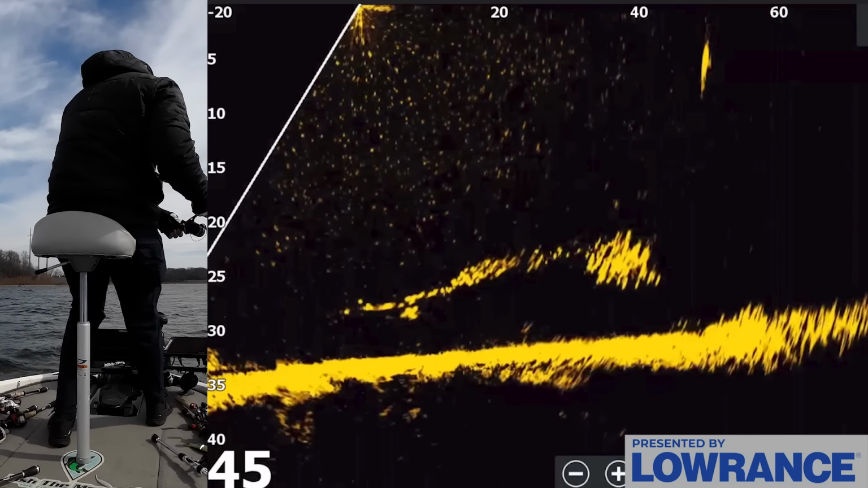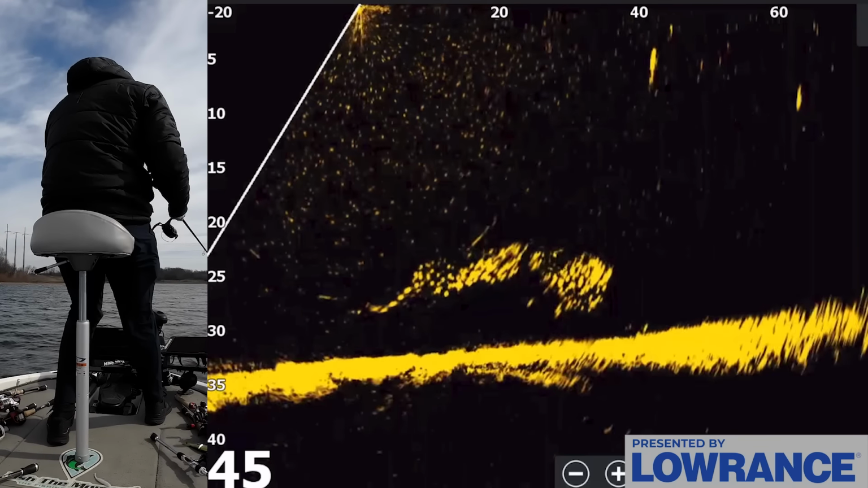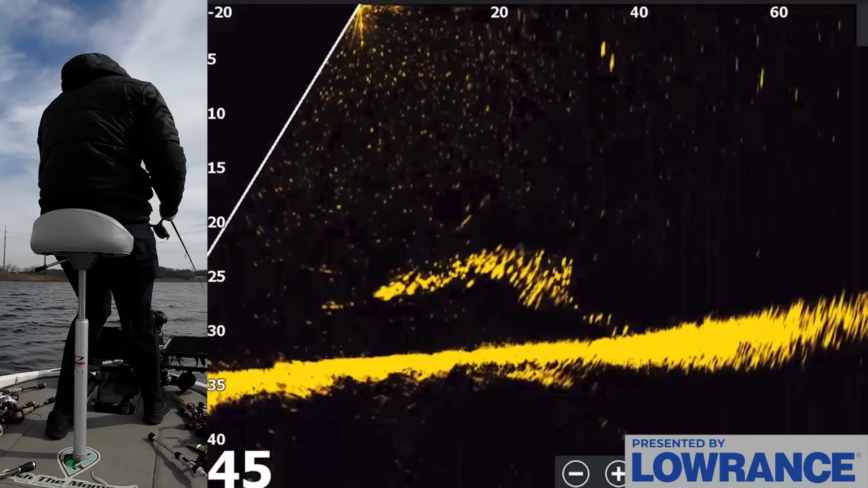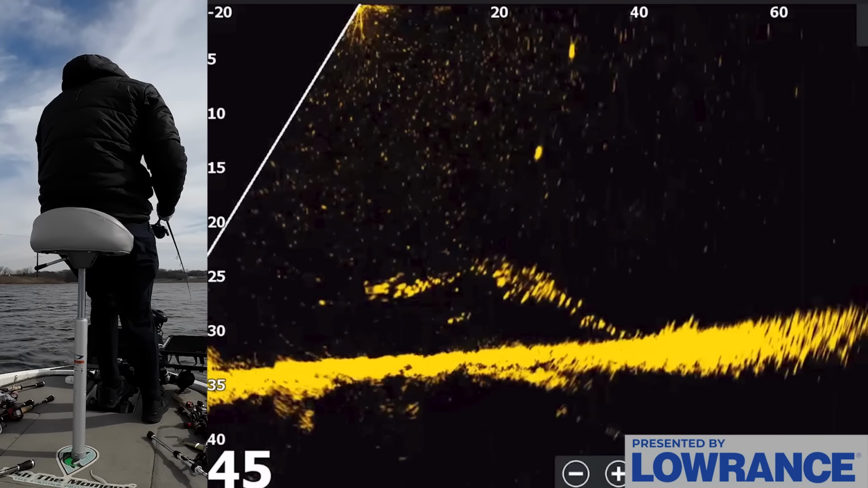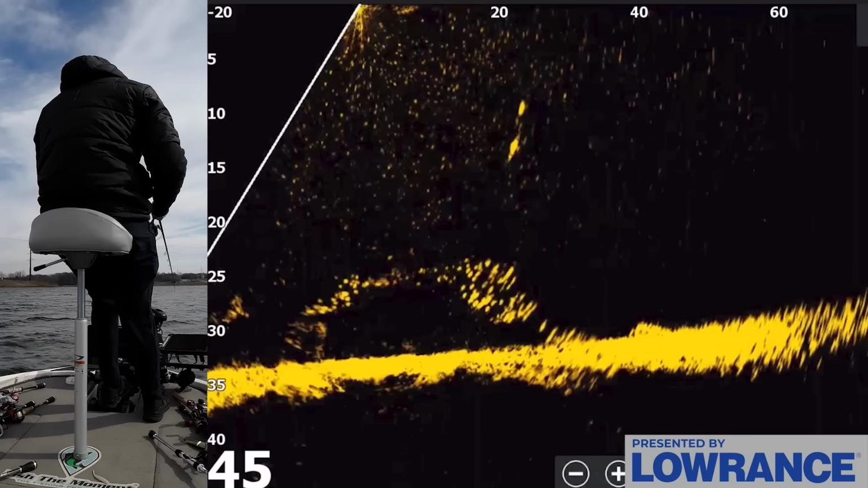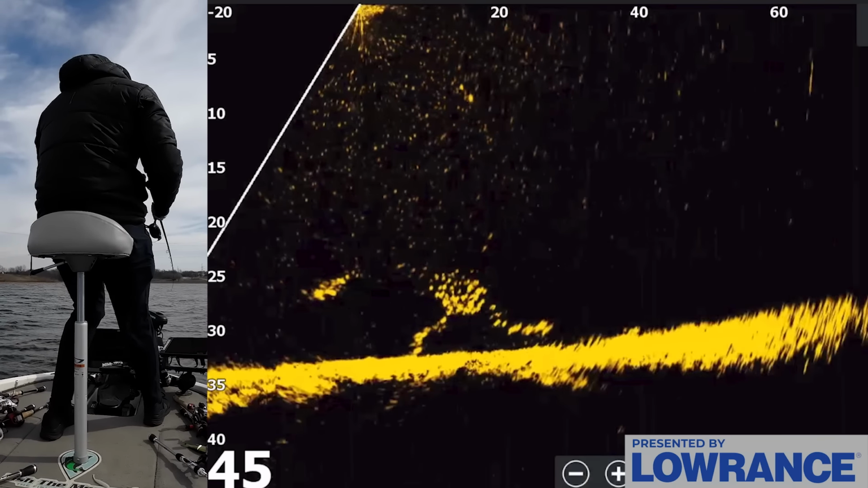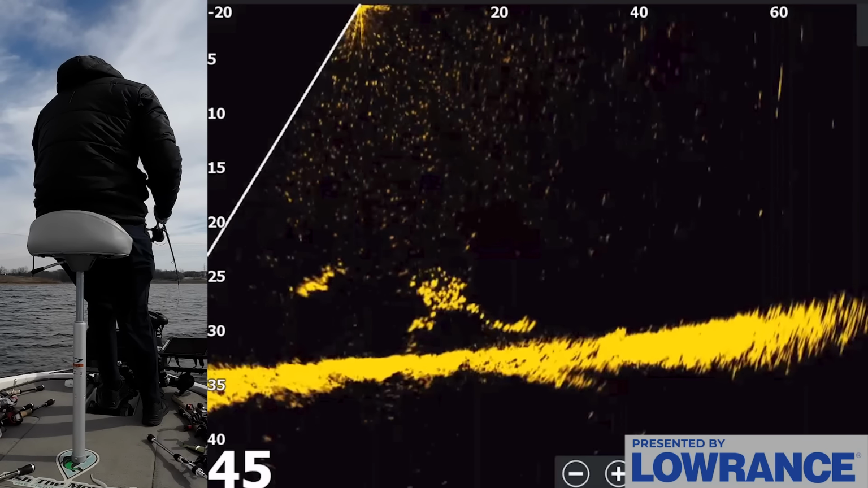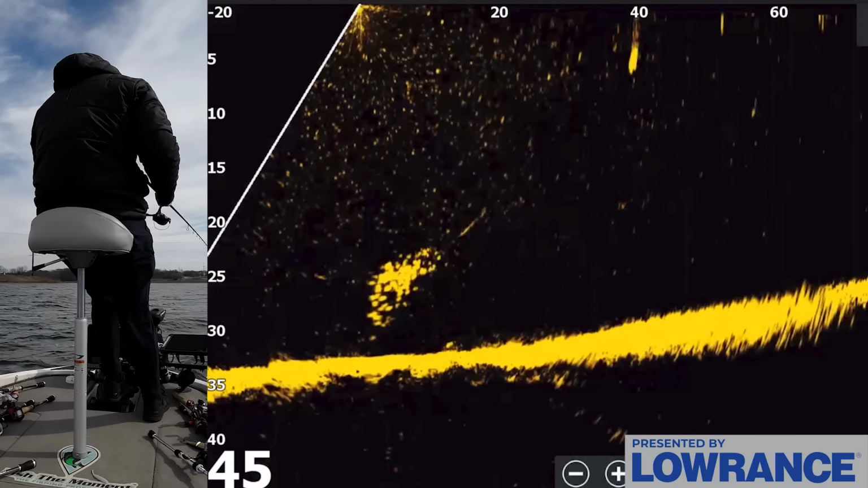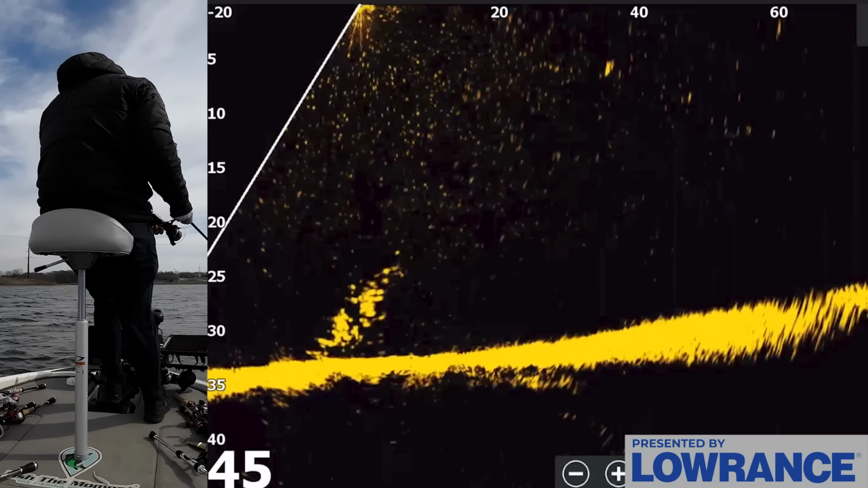So you kind of have to hit them right on the head. They're high in the water column right now though. Come on. No? He didn't go for it. But this guy, man, that's interesting. It's multiple fish on one cast. You know I'm getting in a good area now. Come on. No way. He didn't get it. Okay. So that is now multiple fish in a row that didn't get it.